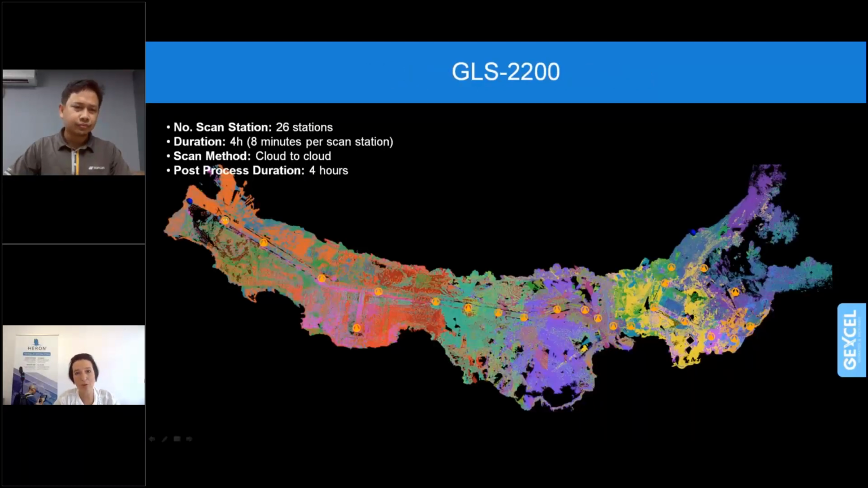Let's jump back to our cave. Isaac, can you please tell us more about the survey that has been carried out with the GLS? Okay. This is the point cloud generated from the GLS-2200. You can see different colors represent different scan stations, and the orange circle dot is a scan position.